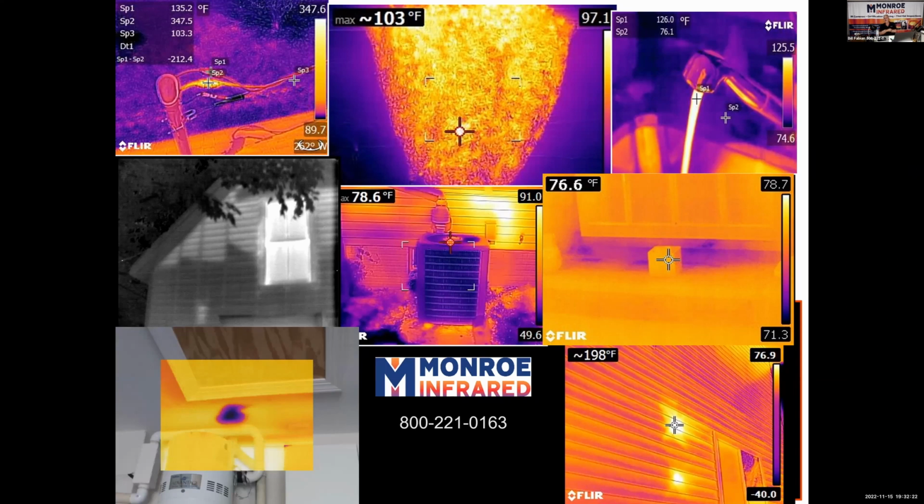Without a doubt, the number 1 application of infrared for home inspectors is finding hidden water or moisture. Middle row, far right, you're looking at some water intrusion into a porous stone fireplace. That's in the hearth. And lower left is some water in a ceiling in a garage where the roof was leaking, but absolutely no visual sign.